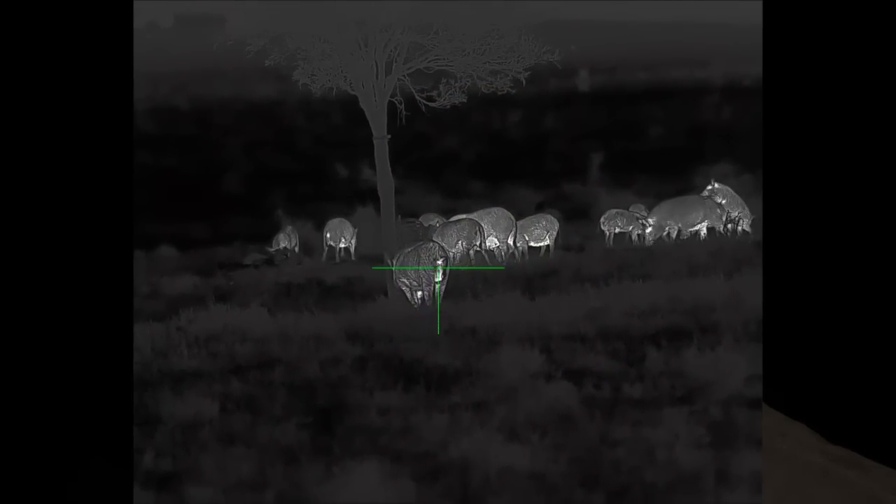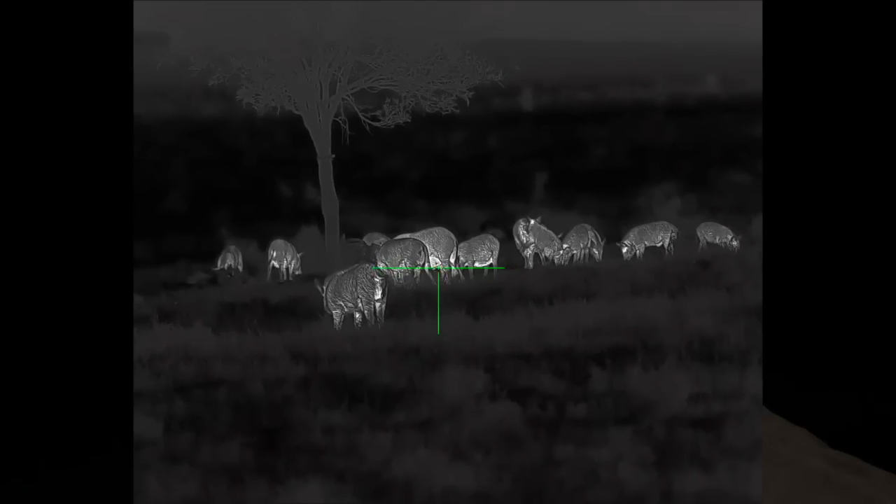Managed to get 5 out of the mob. It was probably about another 10, I think it was about 15 or so there. So hopefully they might show up and I'll get them another night.